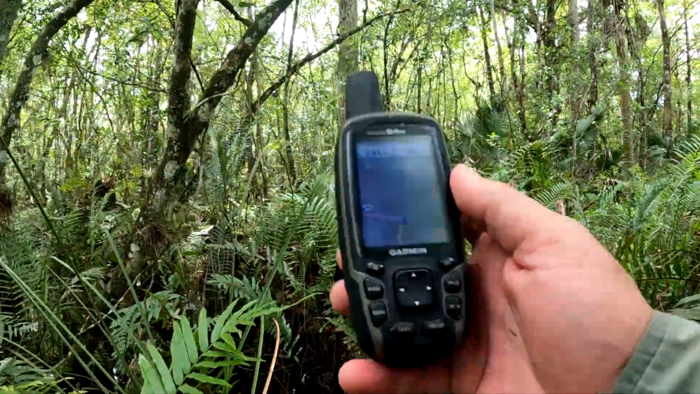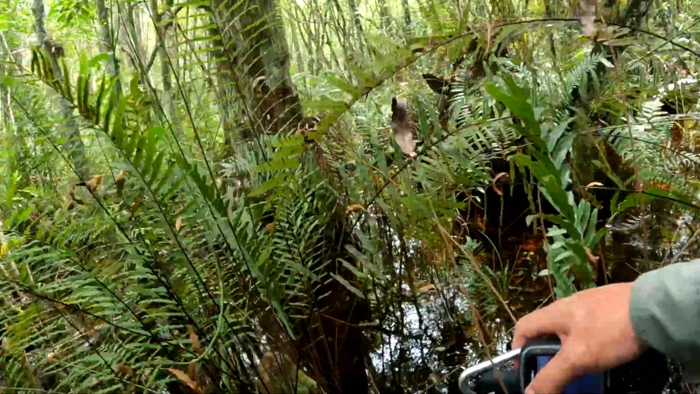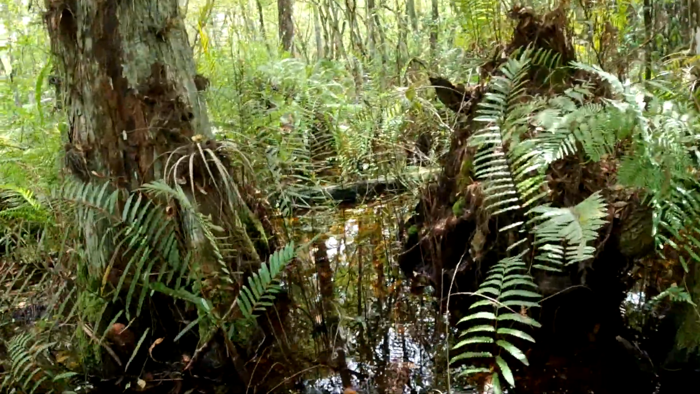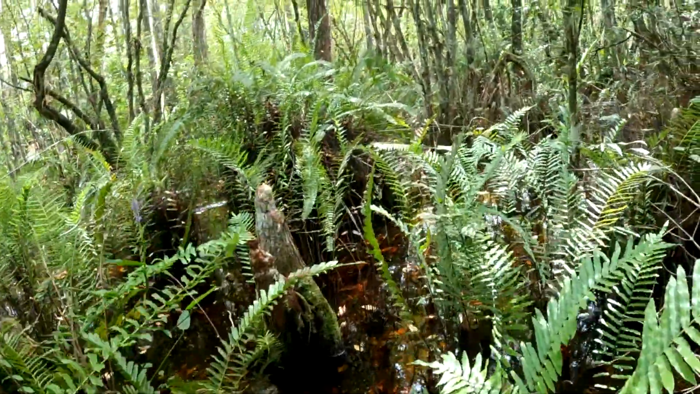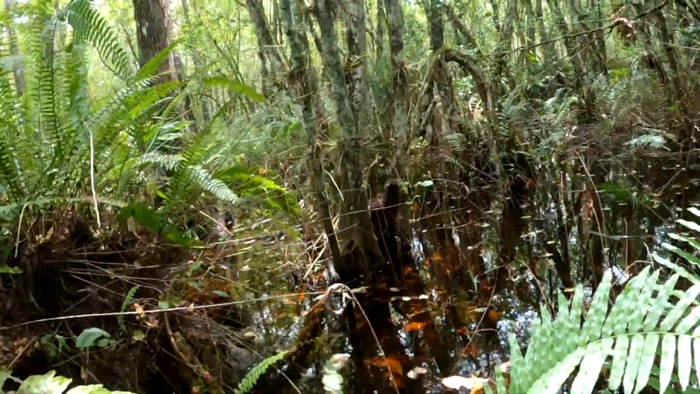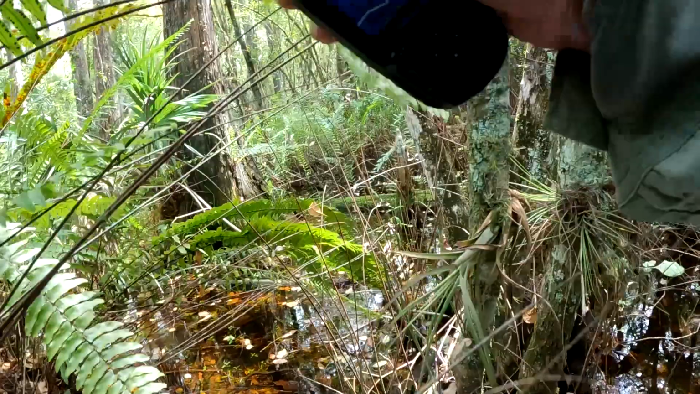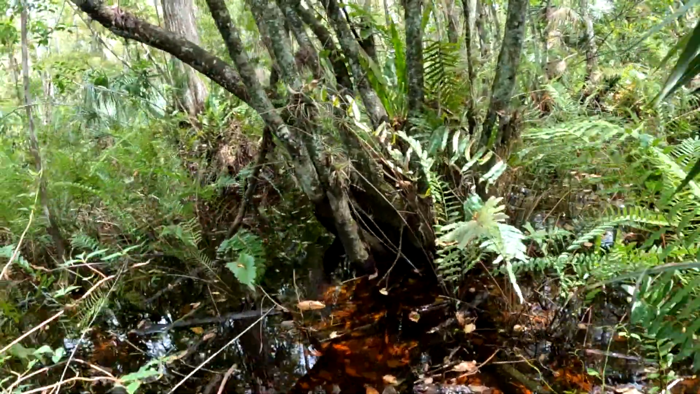All right, we got 45 feet right over here to our left. I'm starting to get a little nervous. I hope I put this camera up high enough to stay up out of the water. I got it right on the edge of a really nice slough in here. I think we should be okay. Oh yeah, whew, I see the camera. Sweet. Whew.